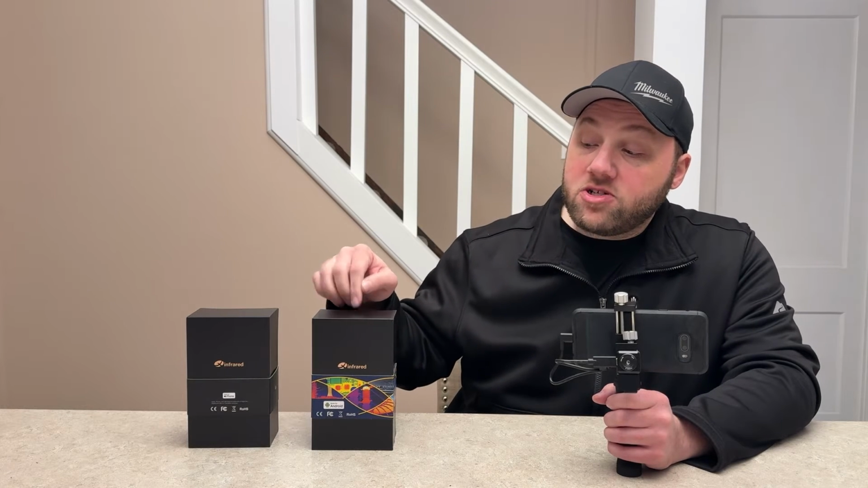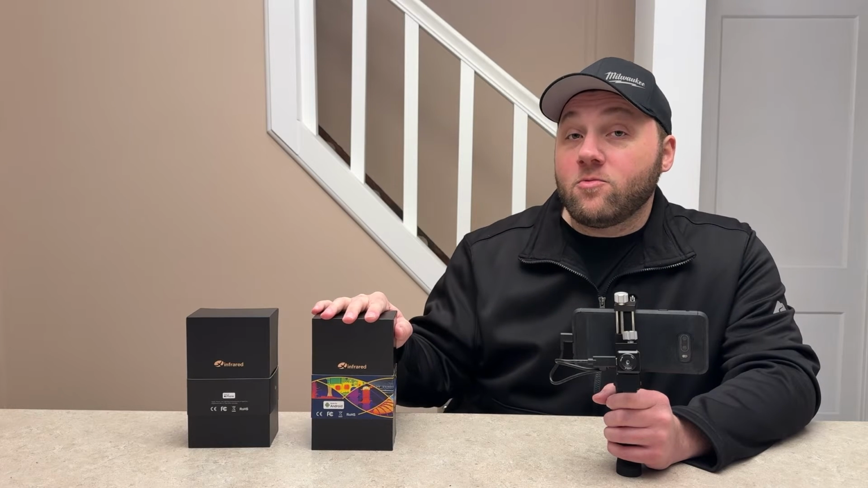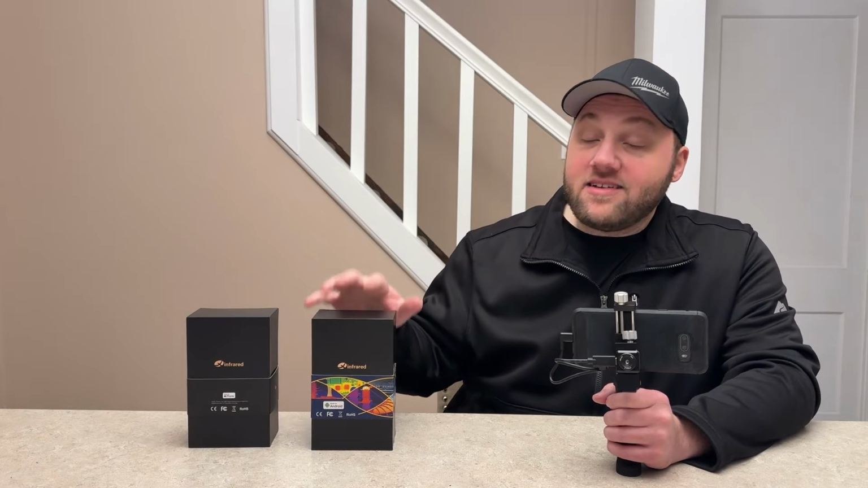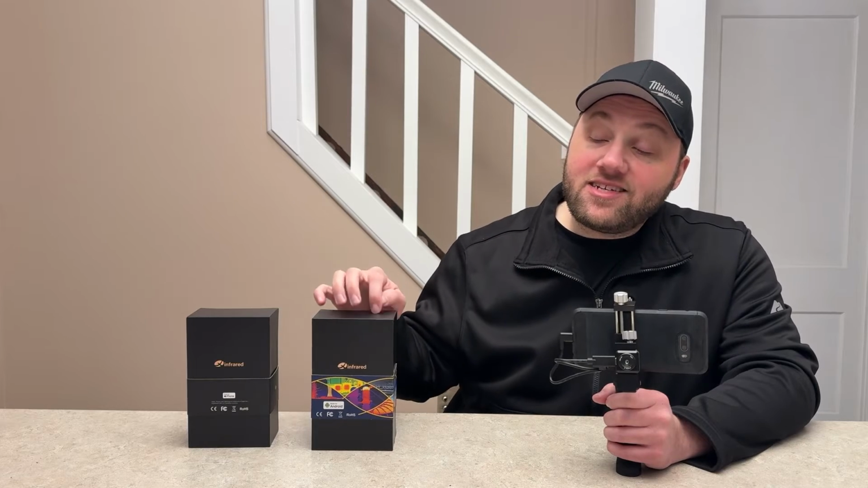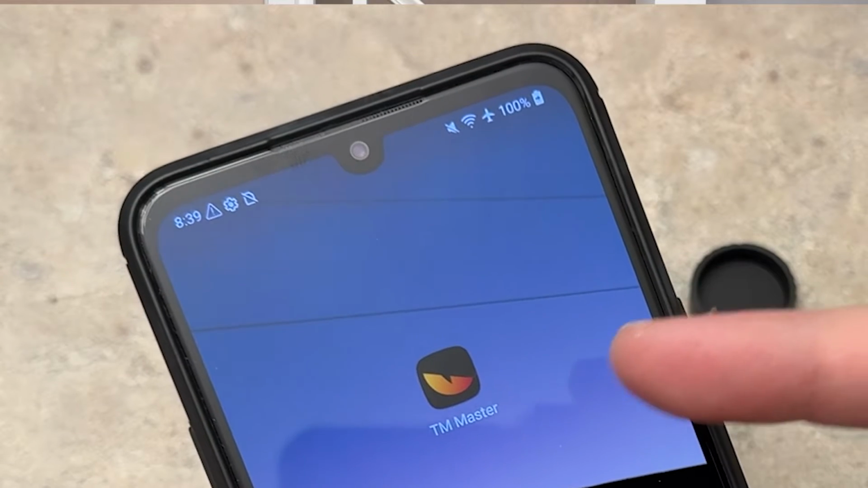Also, on the Android version, in the instructions, it says to download the Therm app, which is on iOS, but it is not on Android. I had to download the TM Master app. I'll show you what that looks like right here on the screen.